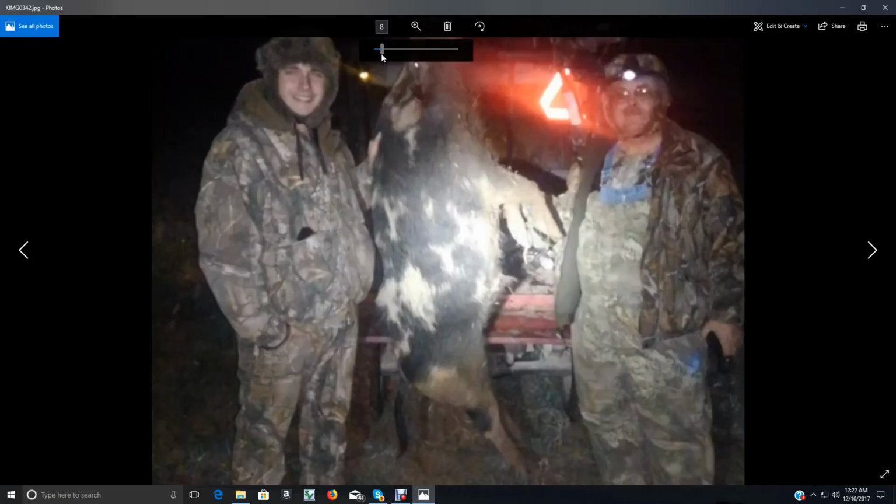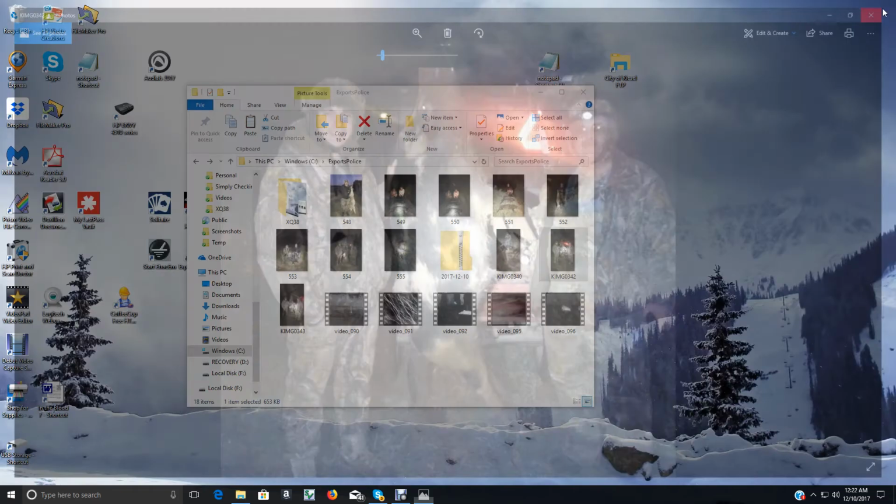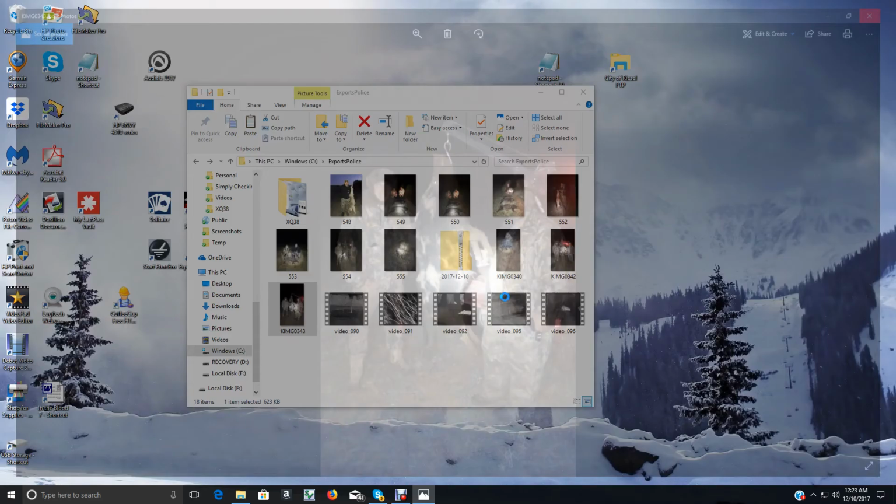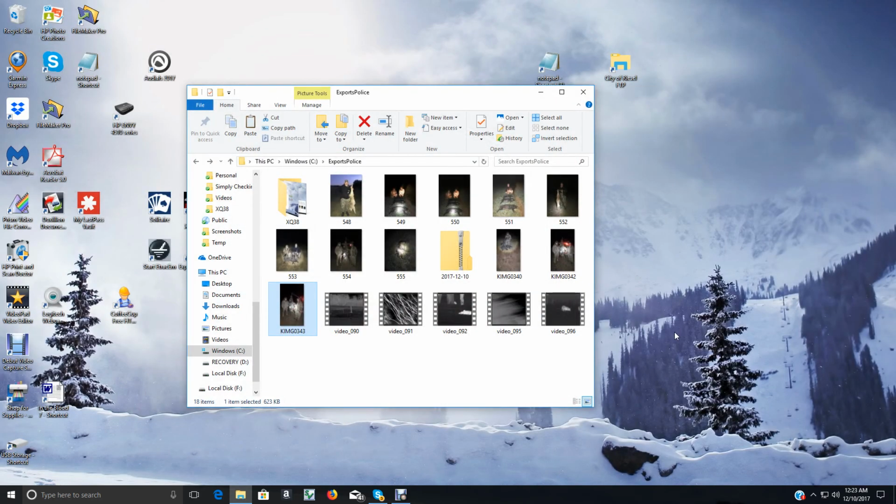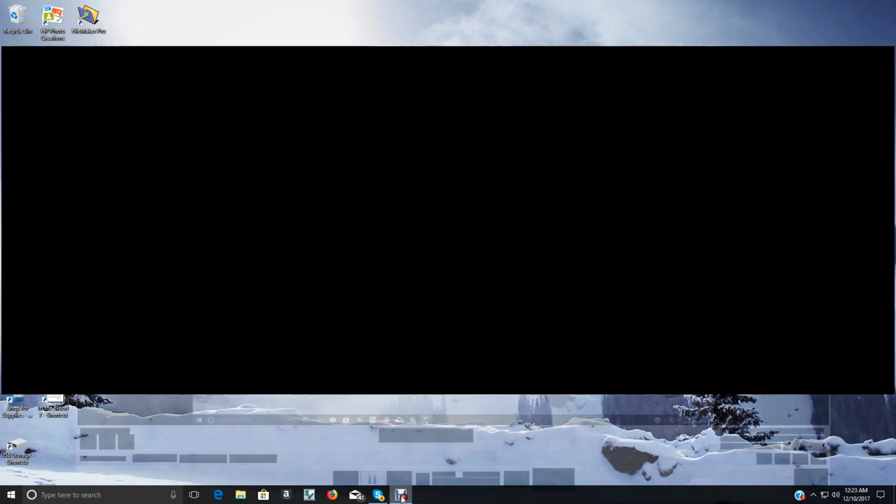There's another picture of that big one hanging up. Notice them sexy hats there. At least, like Braden said, at least our ears were warm. And I believe this is me and Brian here. No, me and Brayson. Anyhow, that's the hunting videos for tonight. Turned out to be a heck of a hunt. Got in by 10 o'clock, and we thank you for watching.